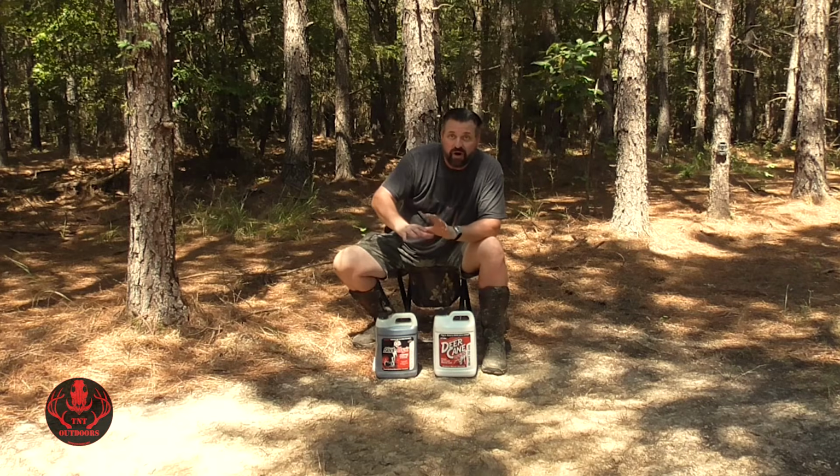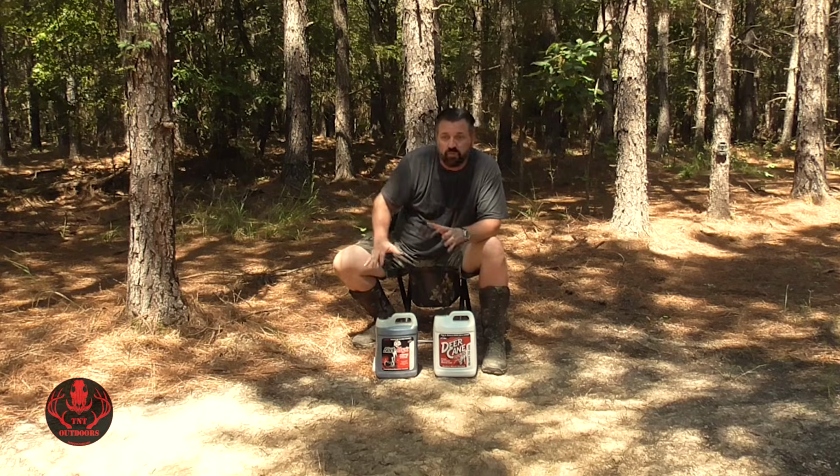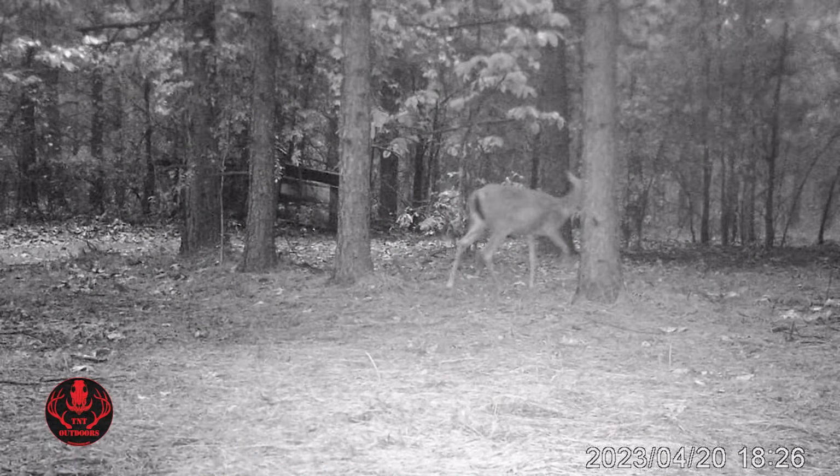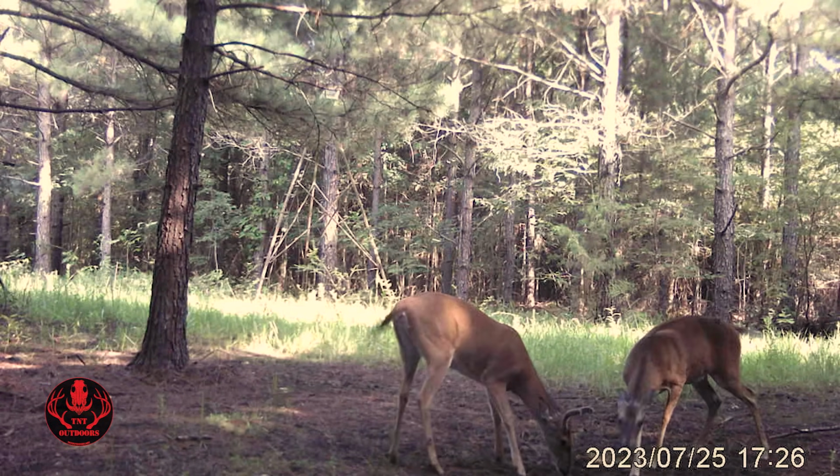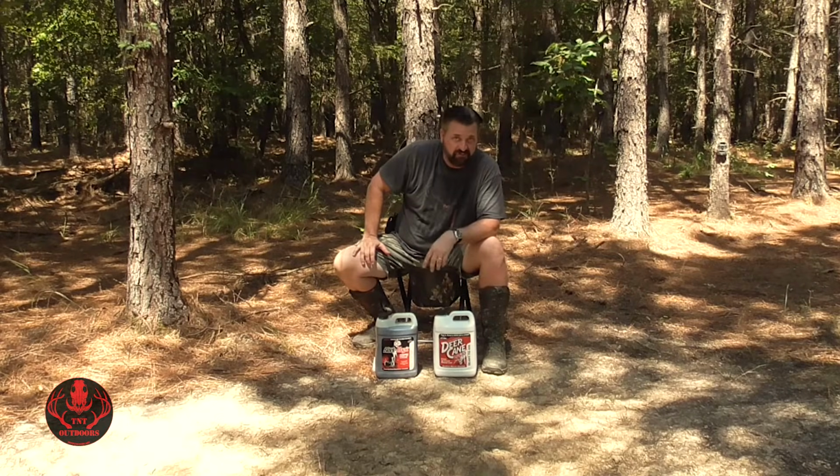And again, the water did not seem to affect the effectiveness of the DeerCane at all. It didn't wash it away. During the rain, they were eating it, and then once it dried up, the deer were still hitting it, seemingly just as hard as they did before. So water did not affect this whatsoever.